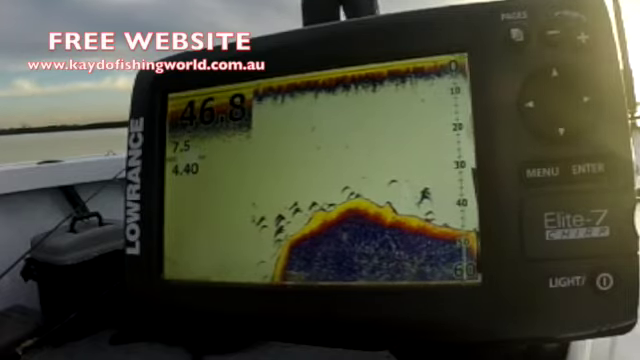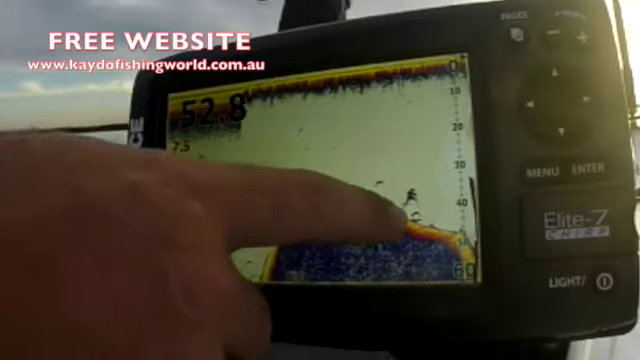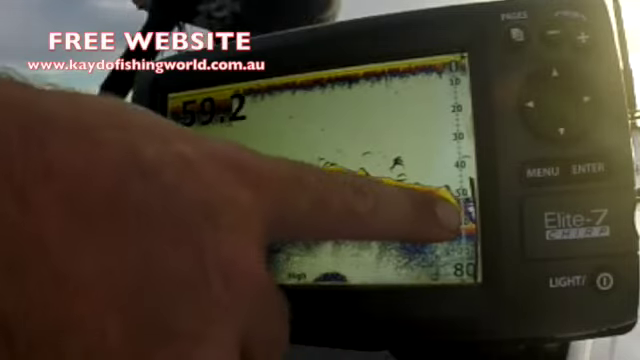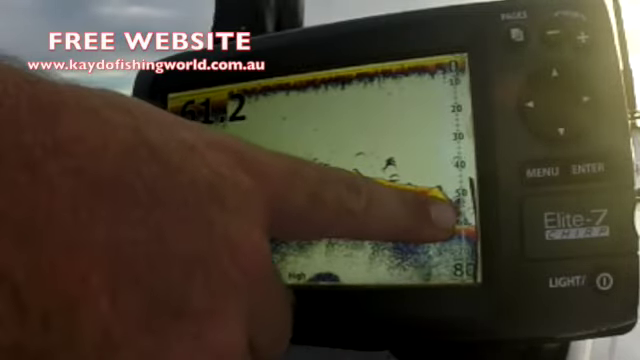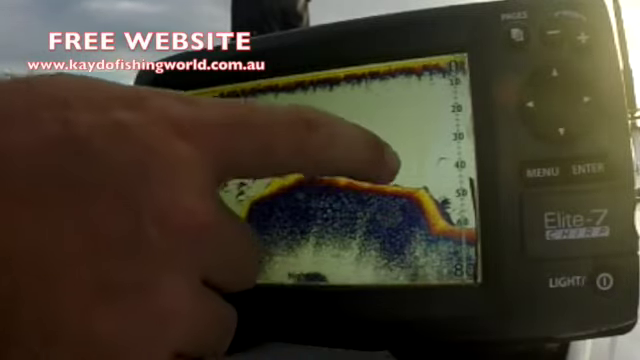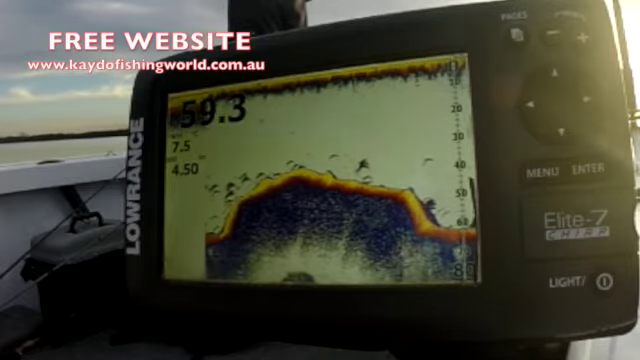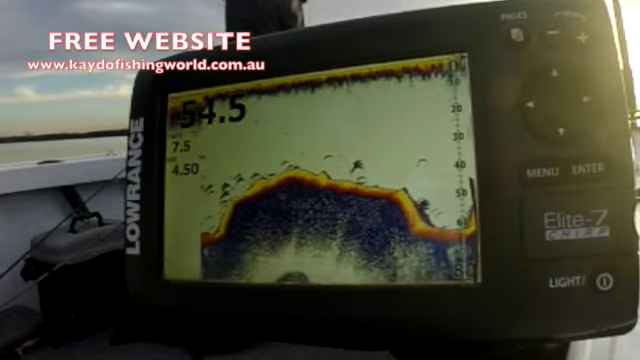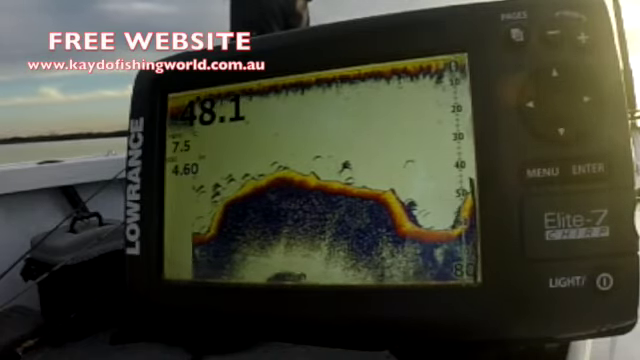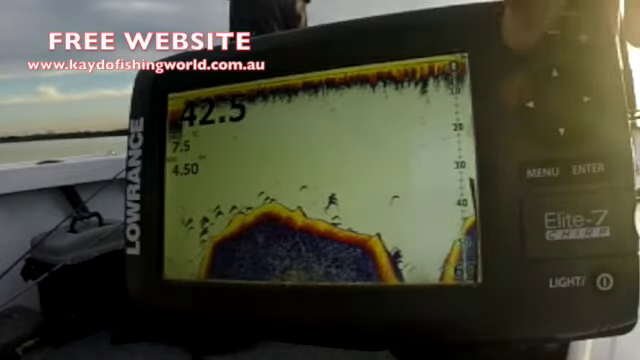So to find your bait schools, usually it'll come up as little dots on your sounder here, but you can clear up a lot of noise as well by going to your HDI setting if you've got it. Your HDI setting is just high definition imaging, so you can see a lot clearer. Your fish will come up as dots on your high def, and your structure will be just a hard colour. So play around with your settings, go to simulation mode, play around at home.